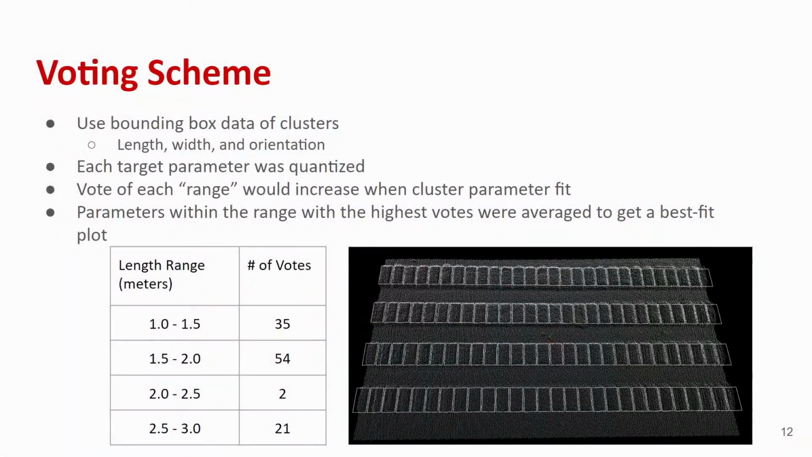Using the bounding boxes from the previous step, a voting scheme was implemented to fix the bounding boxes and find the best fitting parameters for length, width, and orientation. Each of these three parameters was quantized into ranges. The vote for a range would increase by 1 each time one of the initial bounding box parameters fell into the range. At the end, the range with the highest number of votes was selected. All the values in this bin were then averaged to get the best fit parameter value.